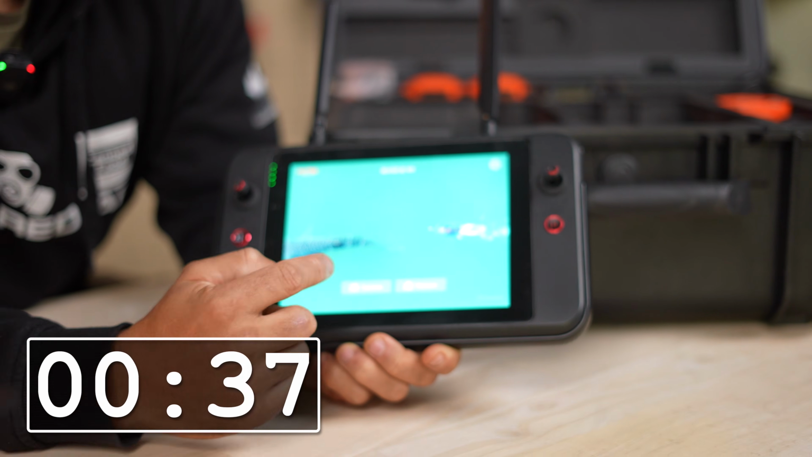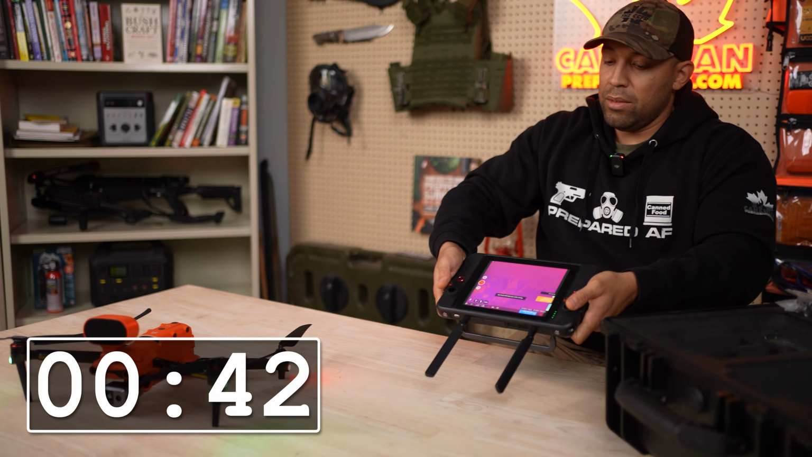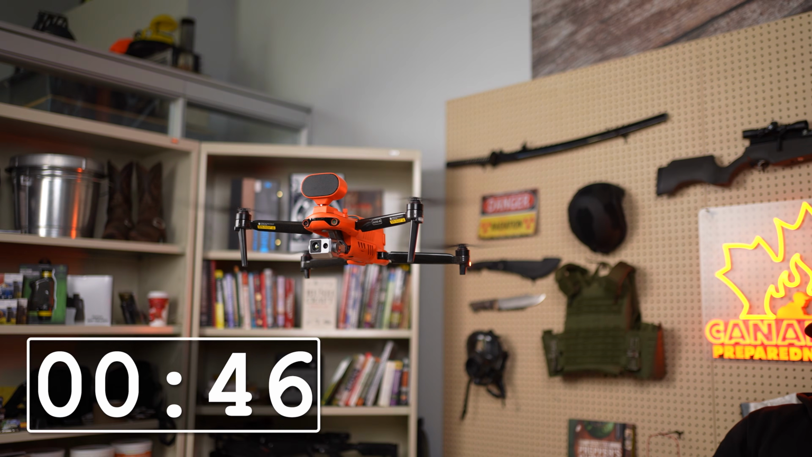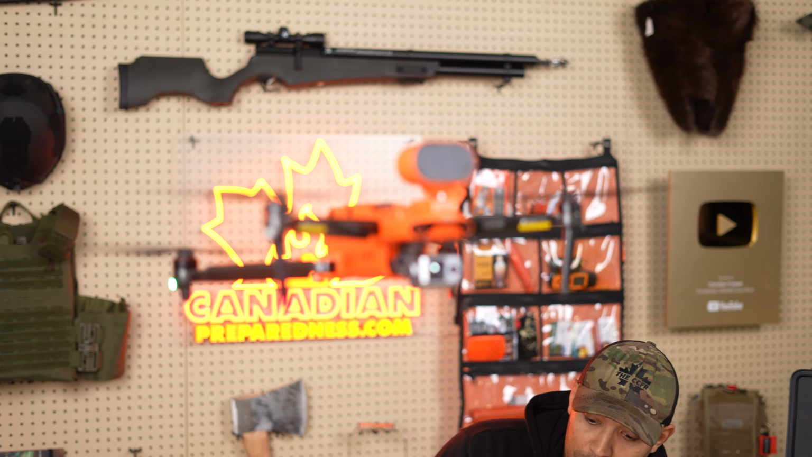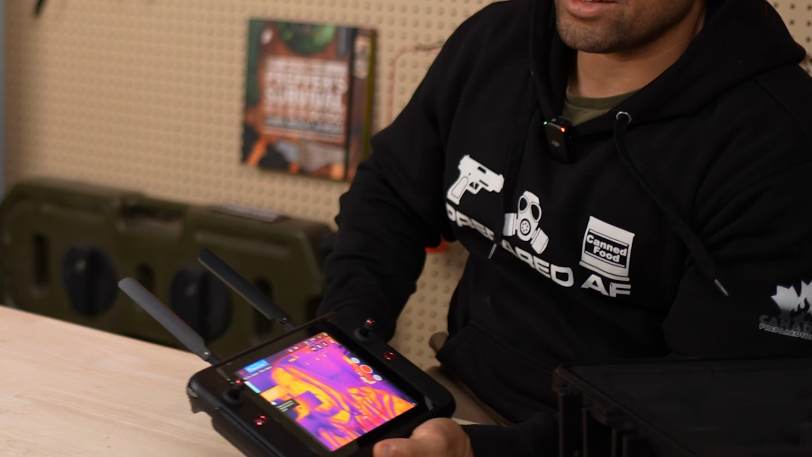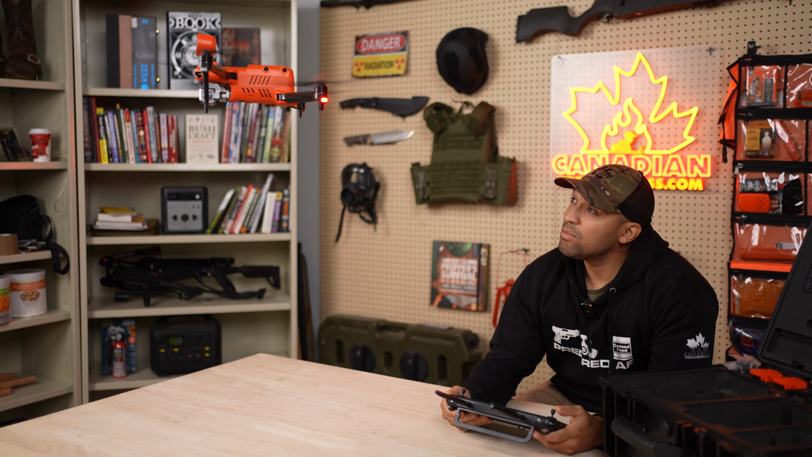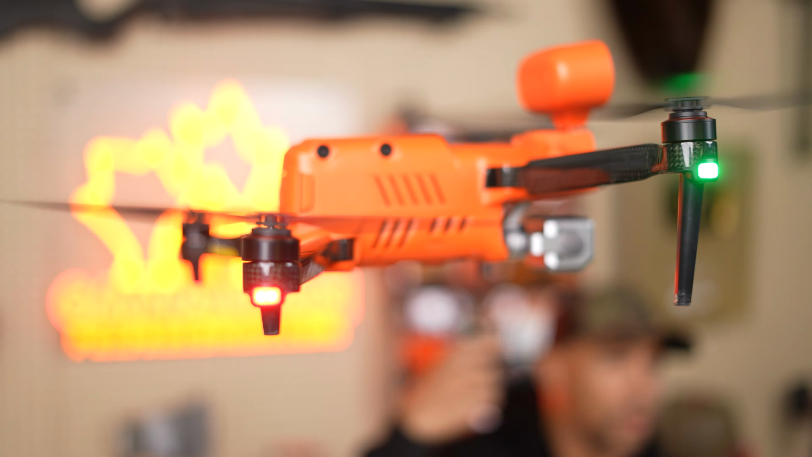But once you actually have this thing running, all we're gonna do is press down diagonal like that, and we're gonna go up. And there it is. Just like that. Right now you can see the communist cameraman. And if it's a hot day and you want to cool off, just stick your head underneath. It's got 360 optical avoidance.